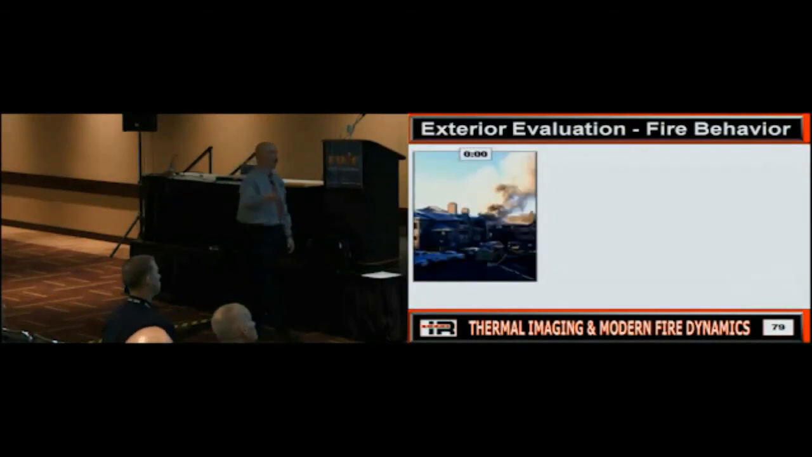Actual fire we had a little while ago. This is what we had showing on arrival, okay? So we pull up, the guys called it from blocks away, working fire, and they get there, they've got a lot of smoke. Also happens to be the girl who's in this third floor apartment.